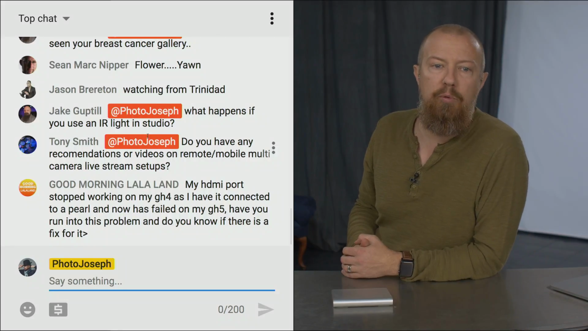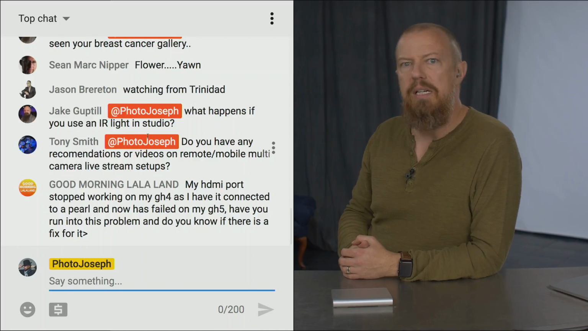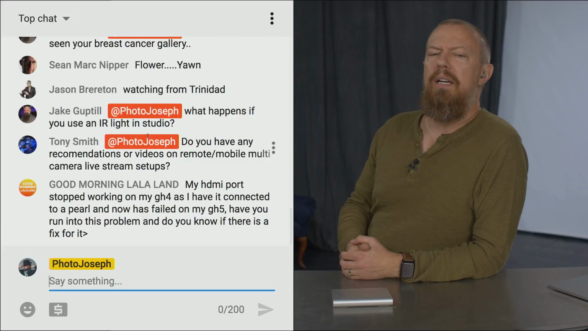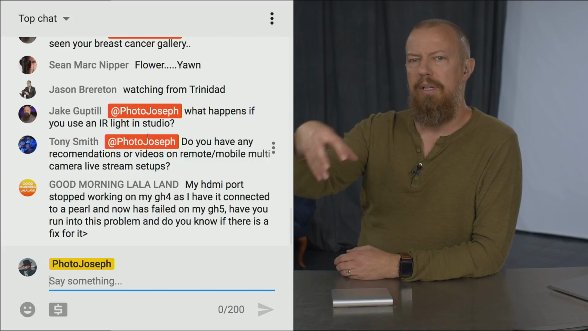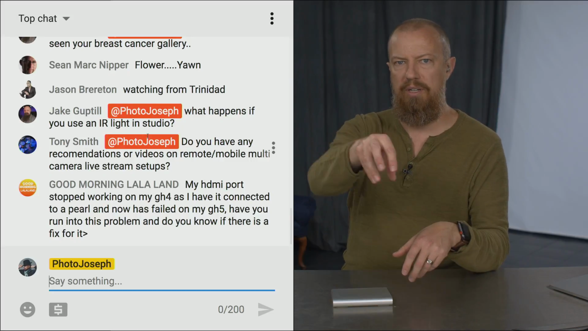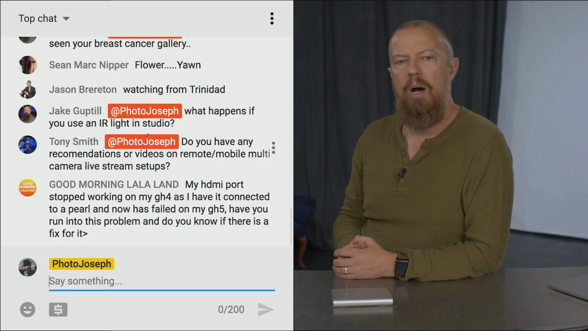All right, Jake is asking, what happens if you use an infrared light in the studio? I have no idea. What a great question. Are you thinking like the kind of infrared lights that you use to heat up, like when you have little baby chickens, and you put an infrared light in there to warm the place up?